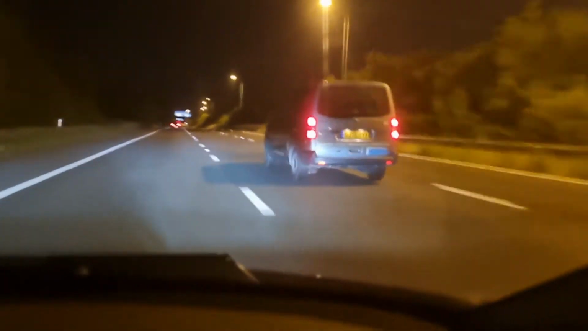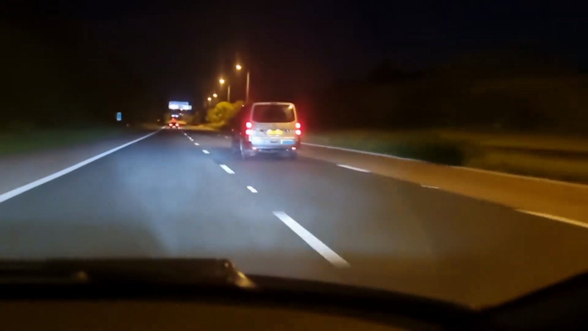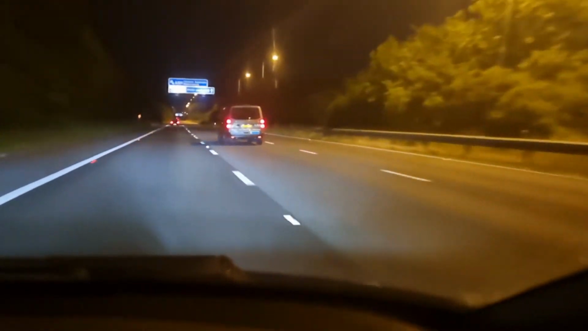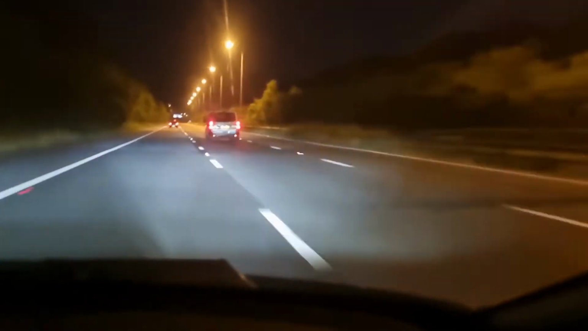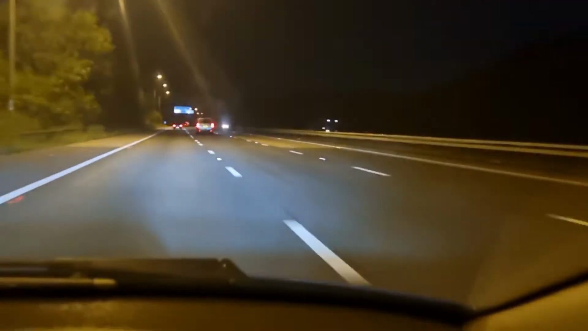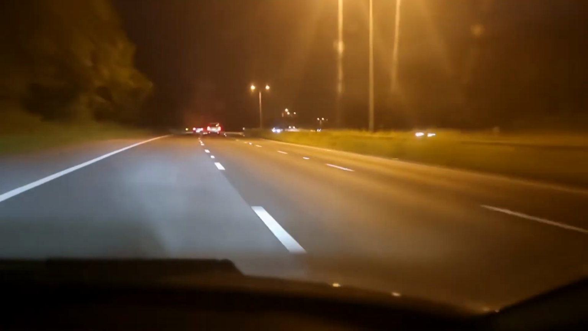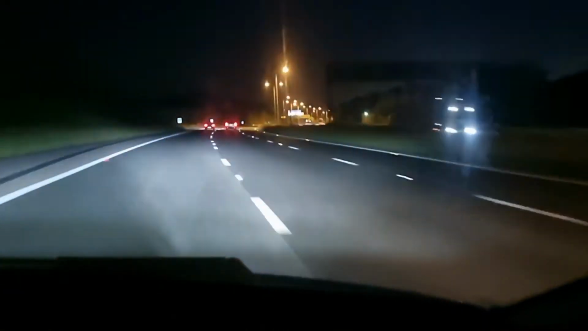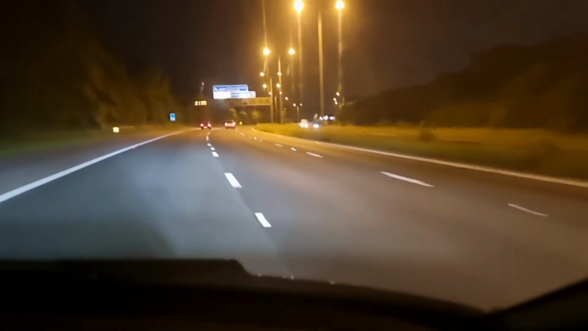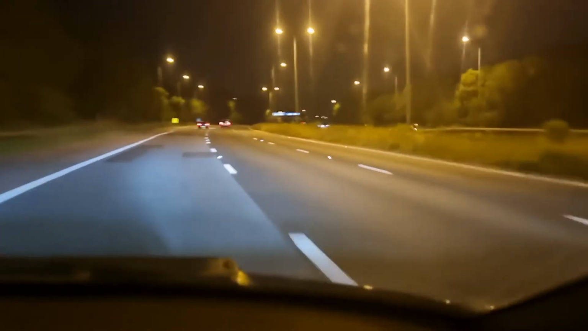Overtaken by a van while just sat doing the speed limit. Just overtake me. Naughty boy. Breaking speed limit. It's not good. For this junction, because there's a road down here which allows us to open up a bit.